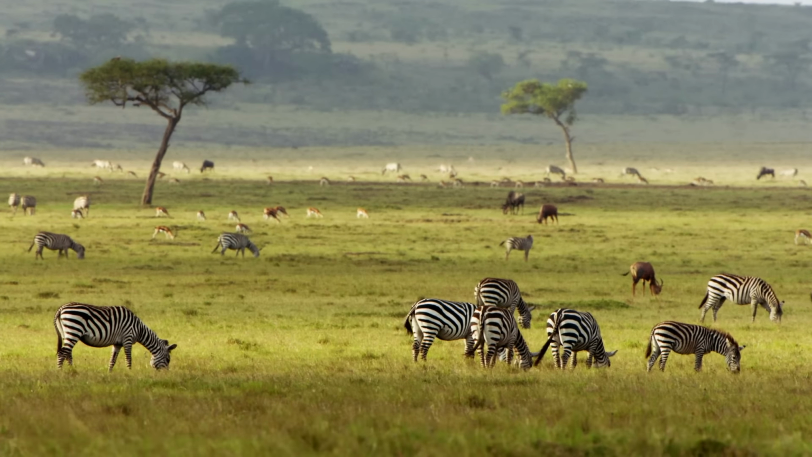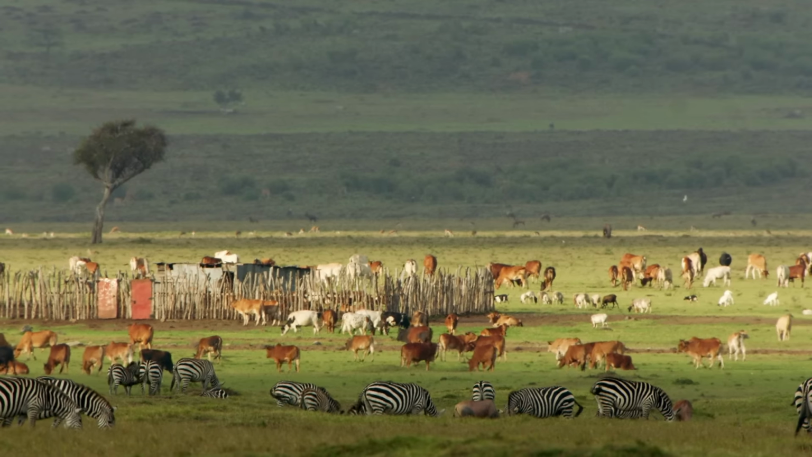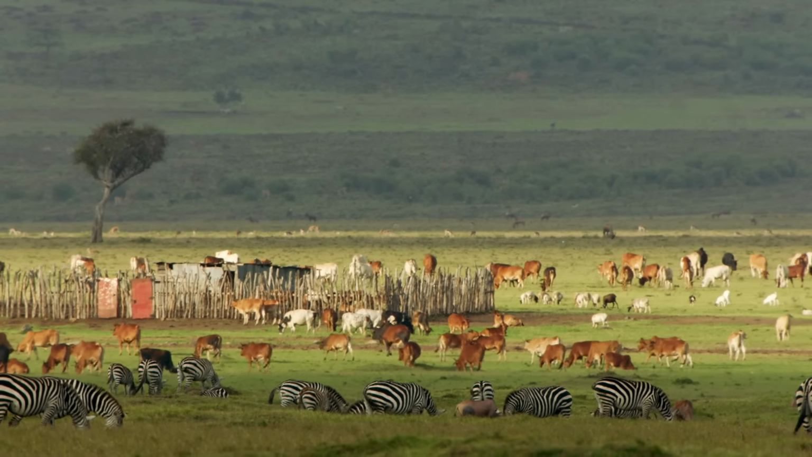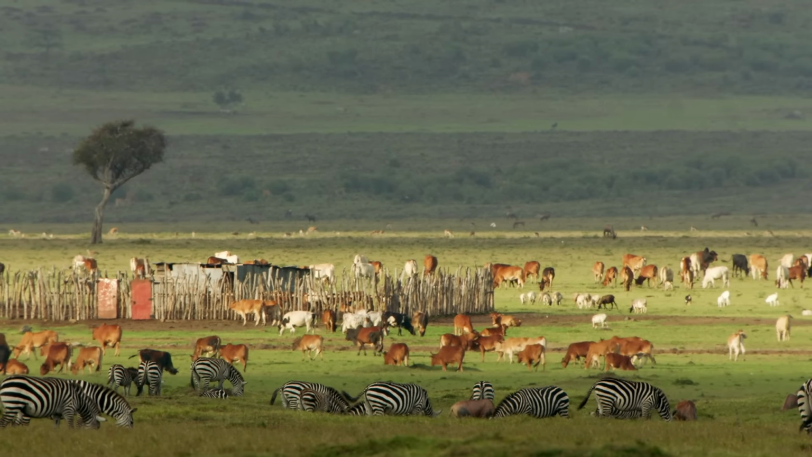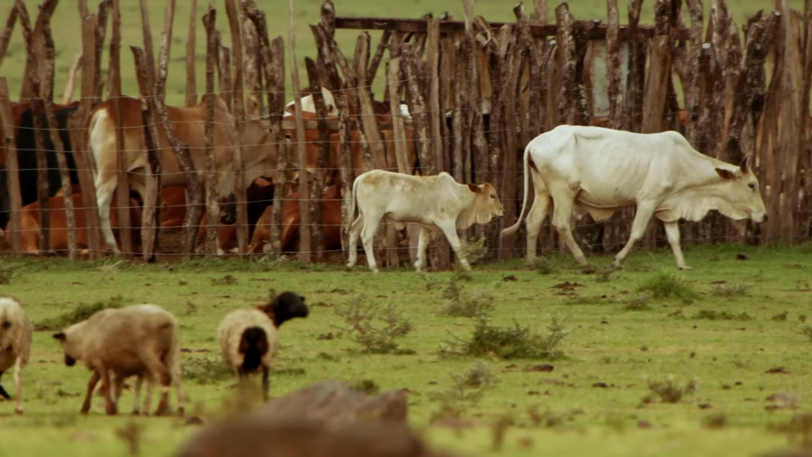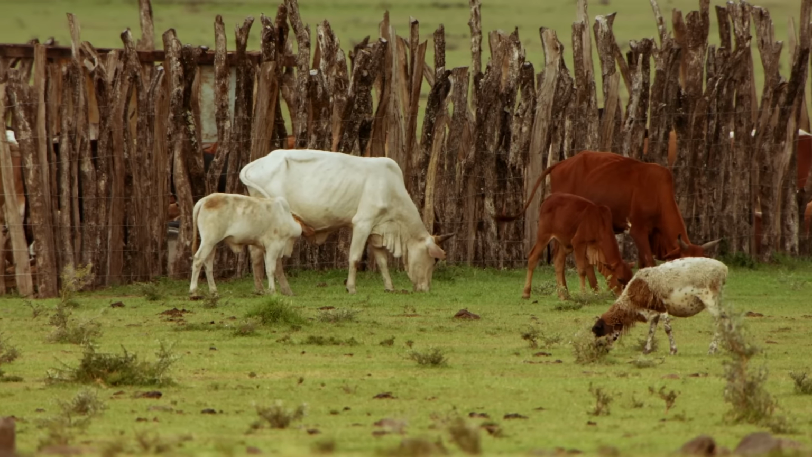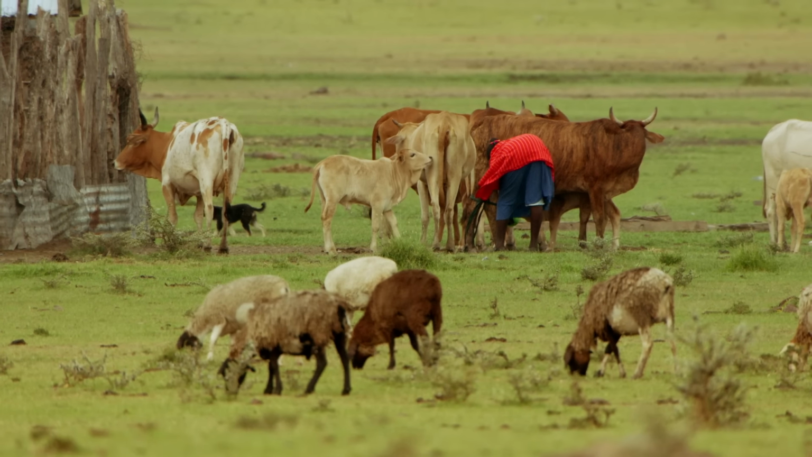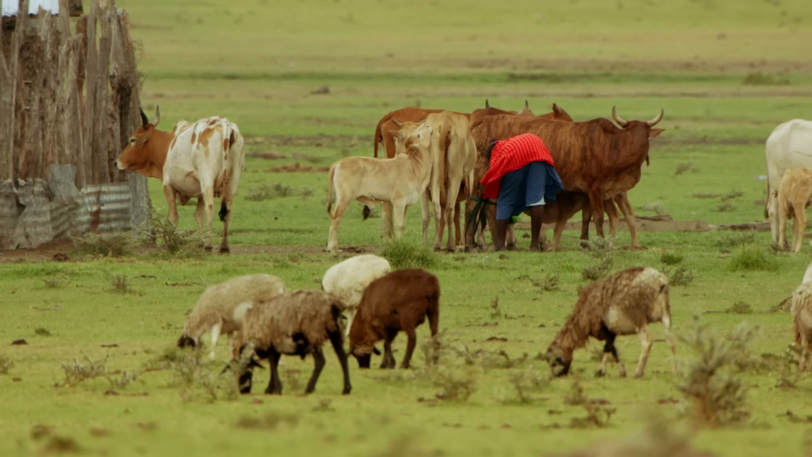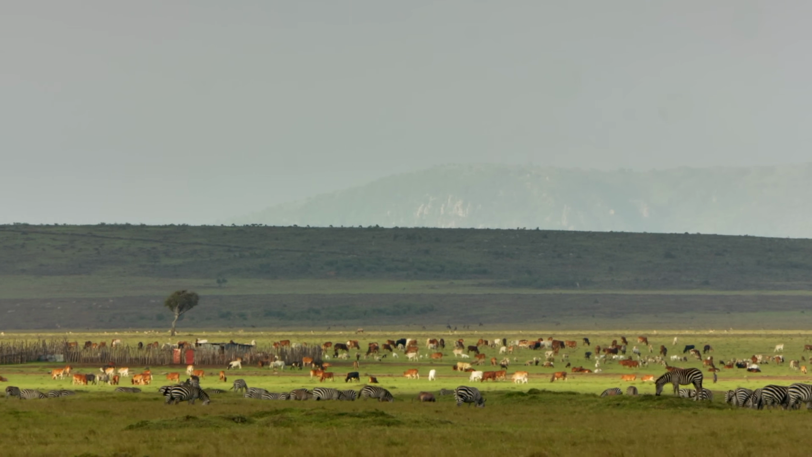Late afternoon, an idyllic savannah in the Masai Mara. But close by is a completely different world. Masai settlements have recently been set up on the border of the reserve. The dense coexistence of humans, cows and antelopes doesn't appear to be a problem for the grazers.